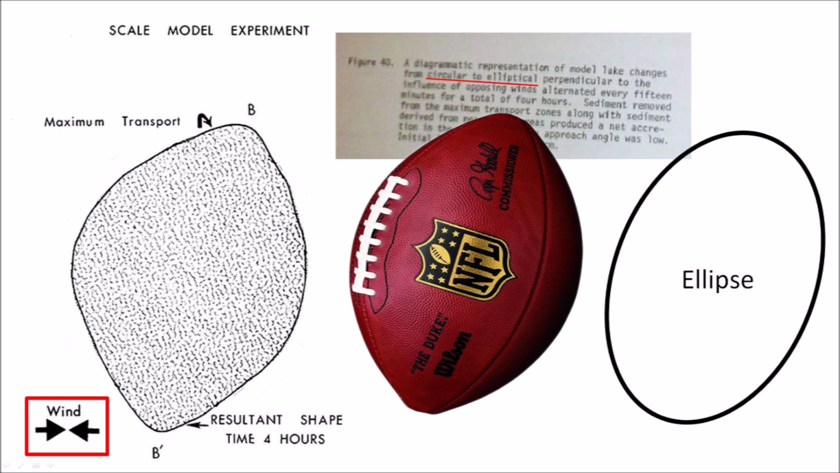Kaczorowski concluded that wind and water mechanisms could have formed the Carolina Bays, and many scientists support his hypothesis in spite of the unrealistic experimental wind conditions and the difference in the resulting shape.